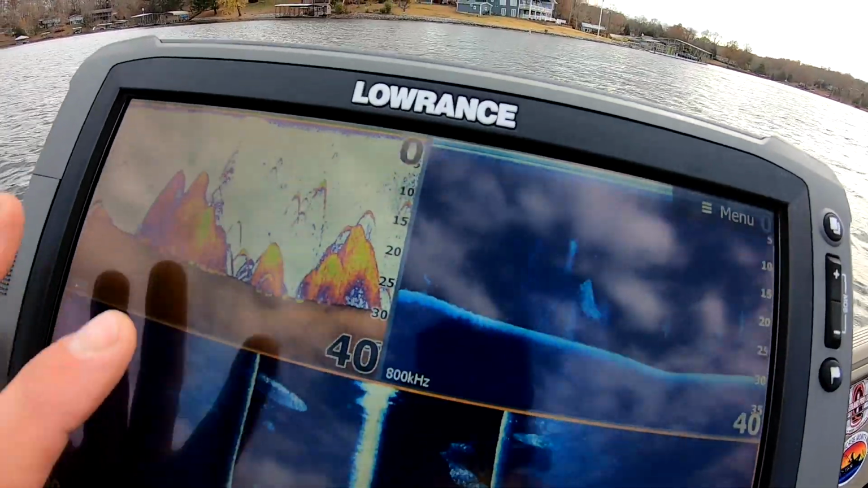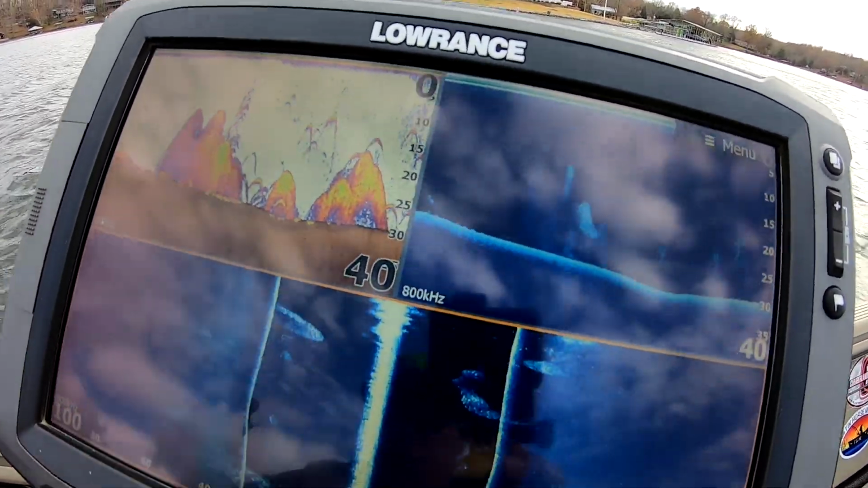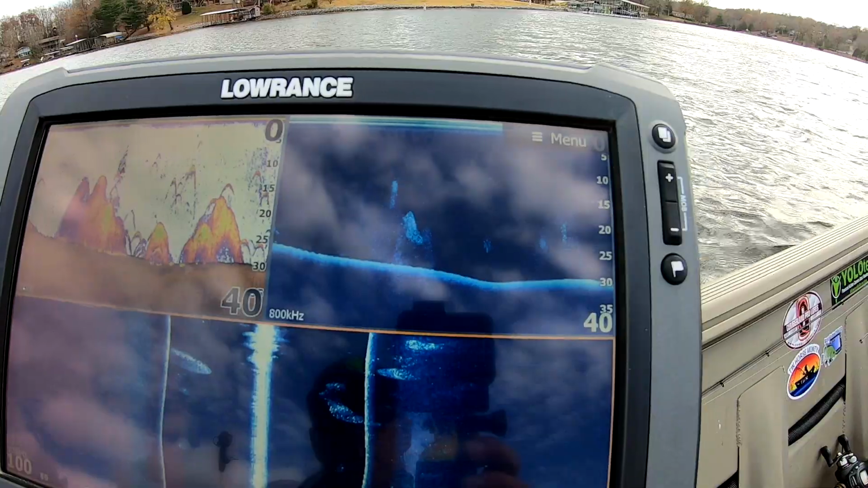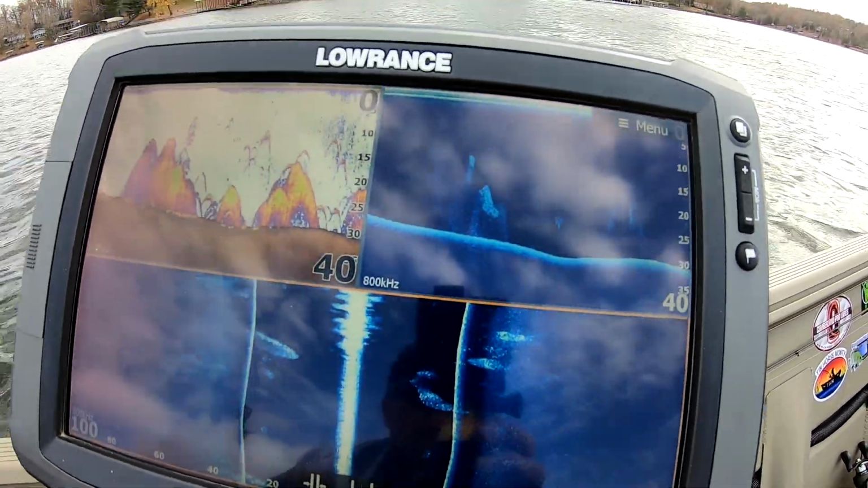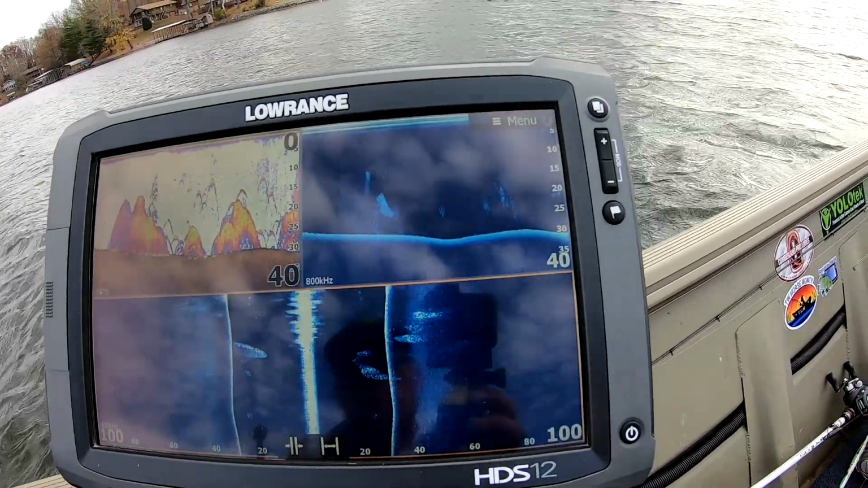You're just looking for these little scragglers around here, bass that are following this bait around. You got some bass right here. So that's what I'm doing. A lot of bait here. I'm not seeing a lot of bass though, so I'm gonna move on.